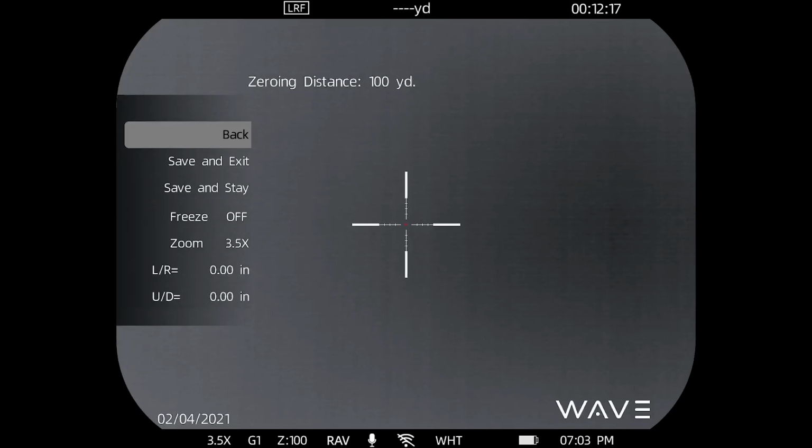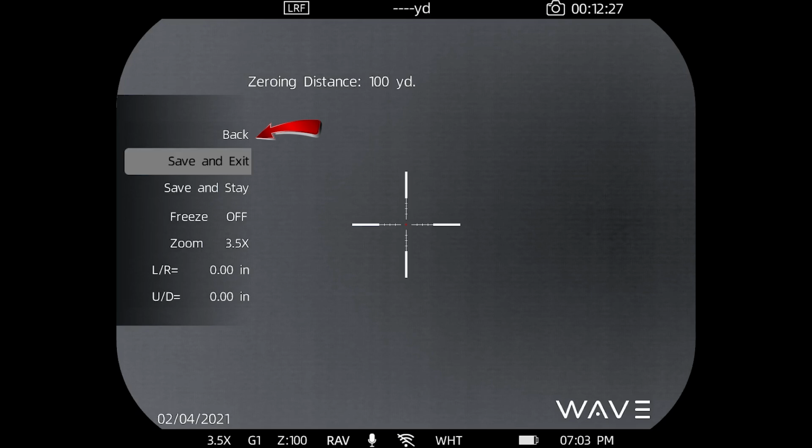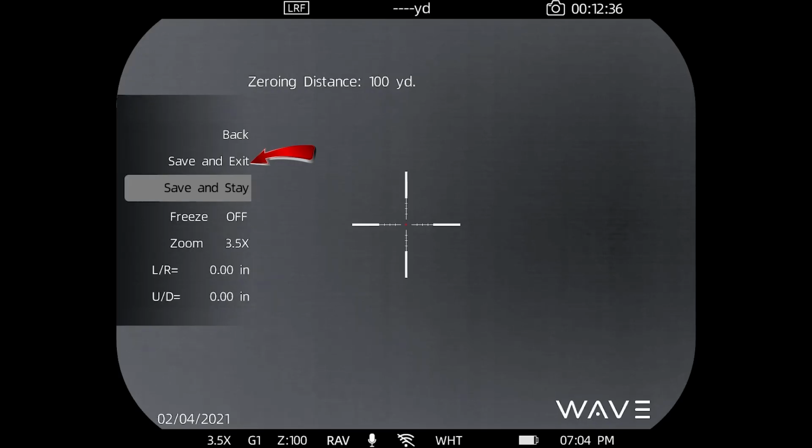This is actually where you're going to shoot from. And it's got a lot of handy functionality. You can hit the back button to get out without changing anything. You can come down to save and exit. So if you're done and you want to save your information and exit the screen, you can do that. If you want to save what you've currently done but stay on this screen, you can hit save and stay.